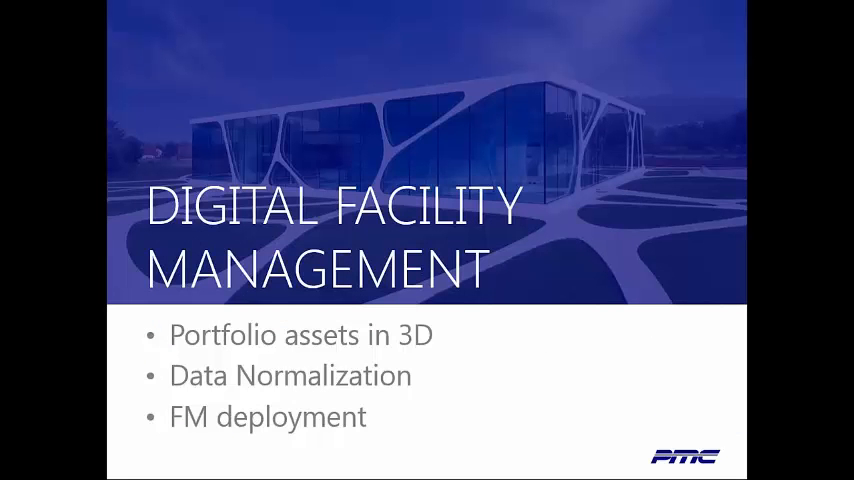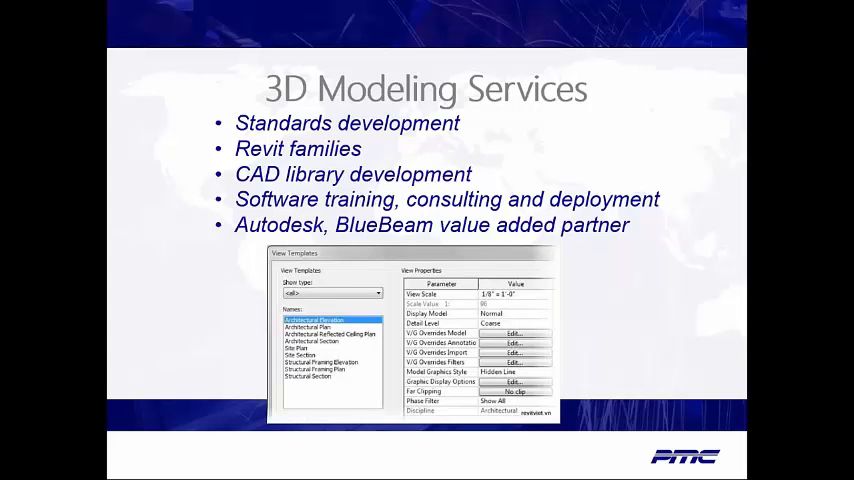Digital facility management involves the use of integrated systems to automate facilities management functions, beginning with a 3D model of the facility. It will also serve as a single source of all data in a visualization format for multidisciplinary collaboration. As a technology partner, PMC can also provide training, support, and modeling services to our AEC clients.